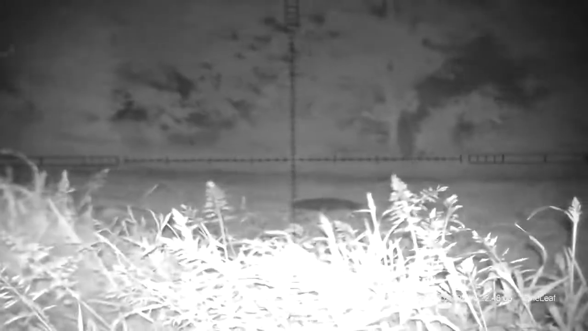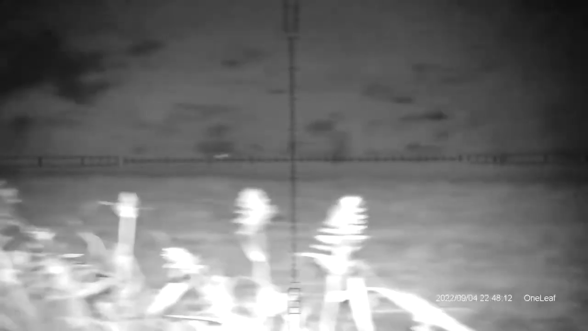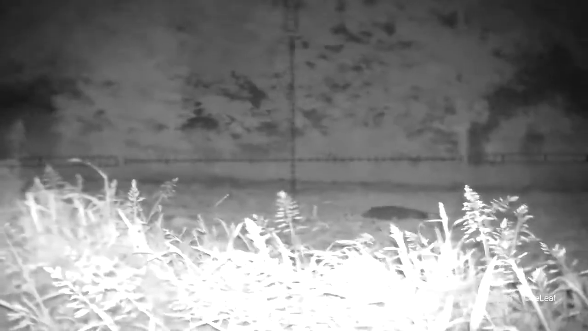So we get out at 450 yards. I could make out the pigs. I could see them. It was a little difficult, mainly because this thing's not rated to see over 328, like we said. But I could see the trees at 450. They were about 20 yards in front of the trees, so realistically about 420, 430 roughly.